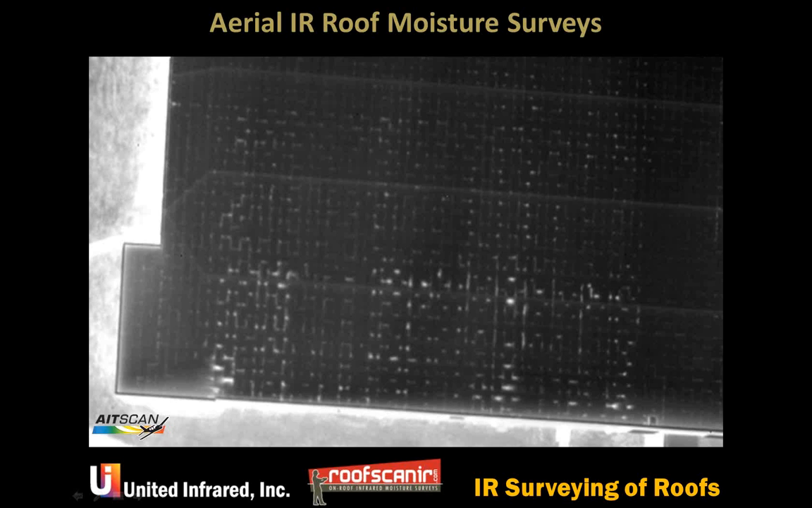Here, this is an issue that's come up, which I don't want to talk too much about on this net meeting, but the air leakage between the boards of insulation. This is a data center. It has positive pressure in this part of the building. This is a wintertime survey. The warm, moist air is pushing up.